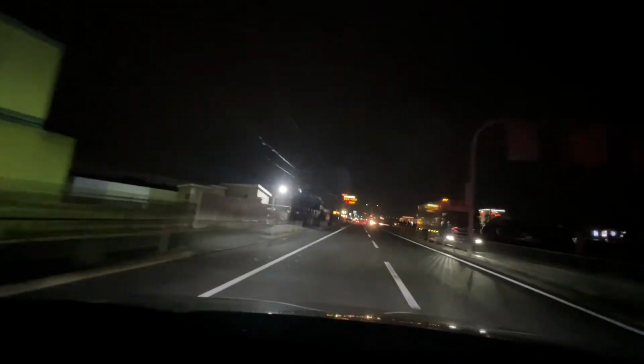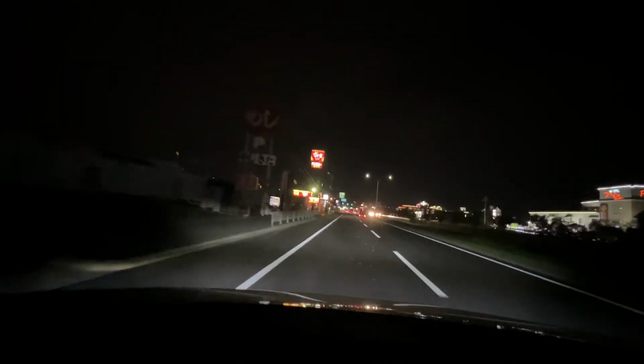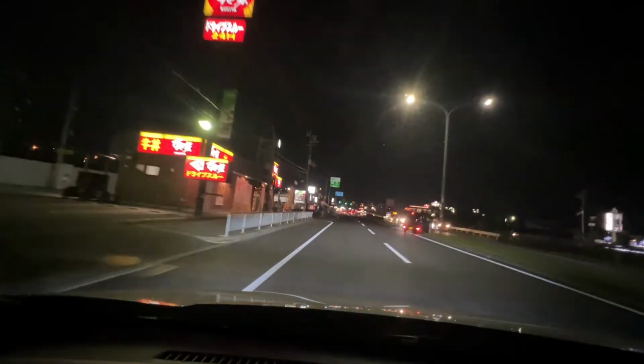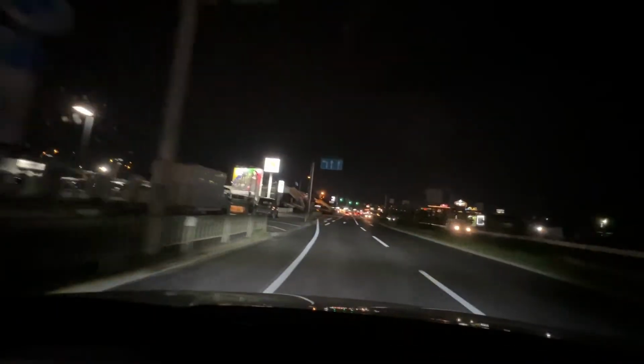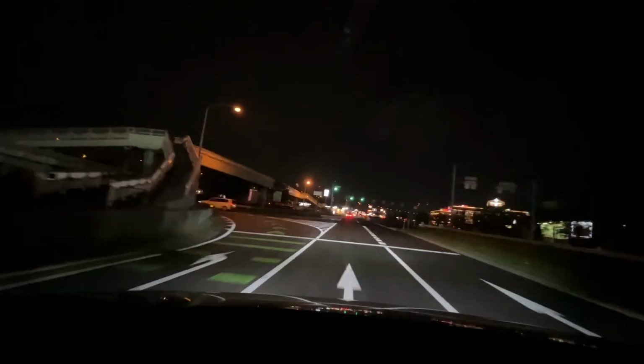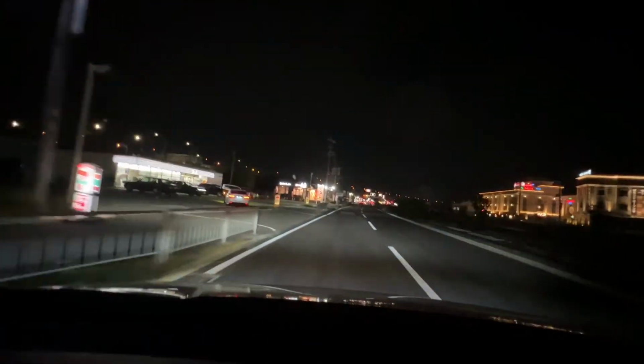This is a road that I've walked on several times for different videos. Every time I go to my Honda dealership and have to do a walk around, this is where I walk around on the left side of the video. What we're gonna do is pull into this 7-Eleven.